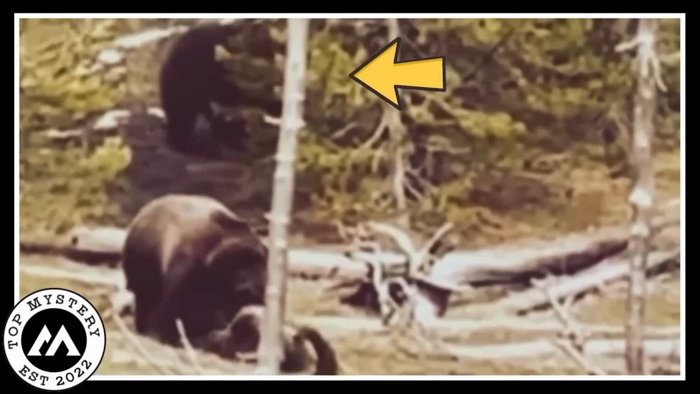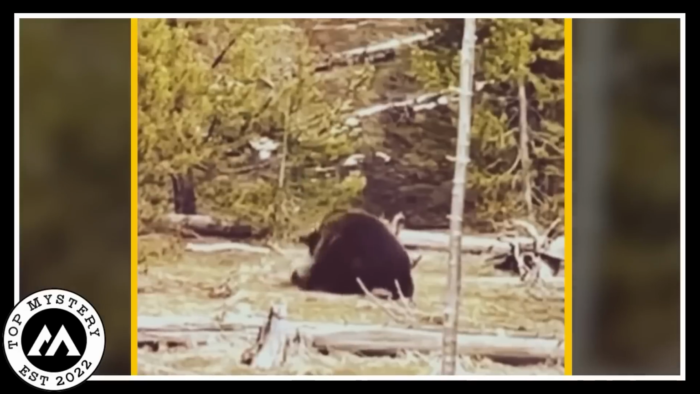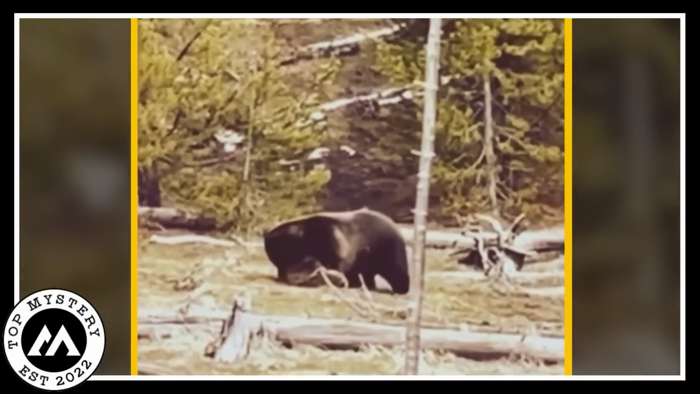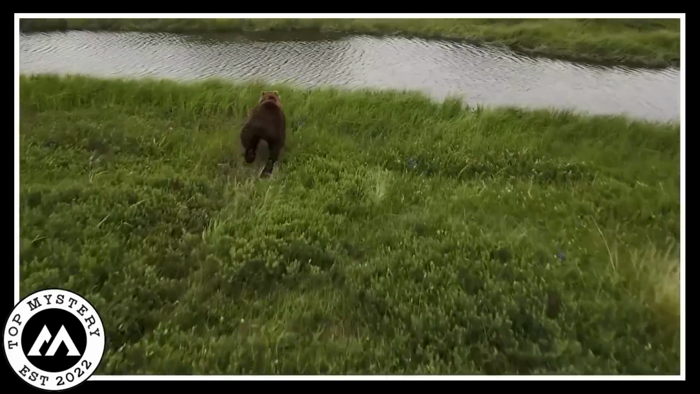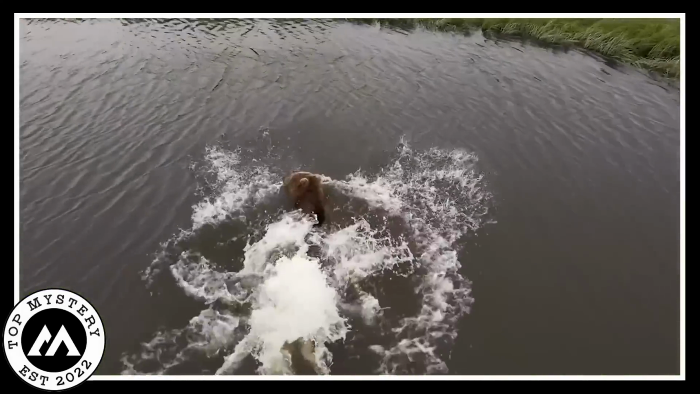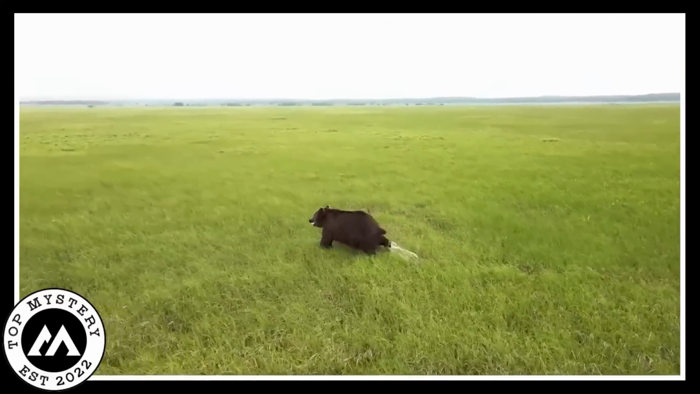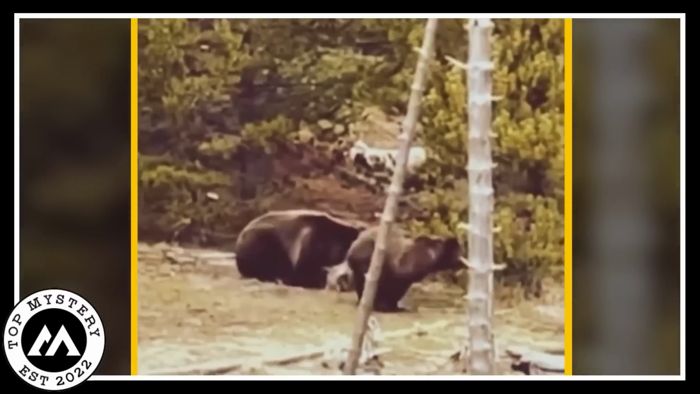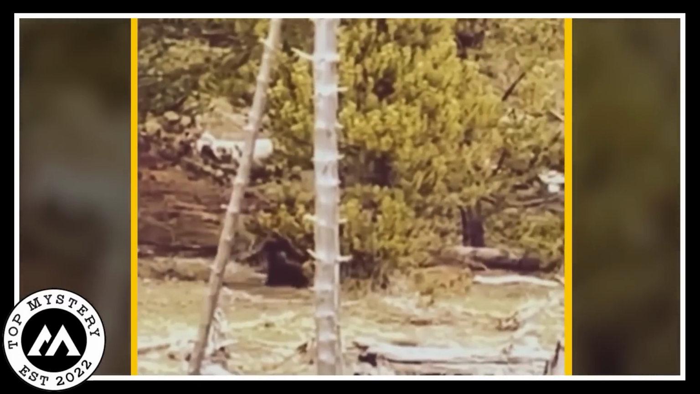But what's equally intriguing is the appearance of a third bear, watching the conflict from a distance. Whether a member of the same bear community or simply a bystander, the spectator observes the mighty power play with keen interest. It's a stark reminder of the circle of life, where harsh natural forces and survival instincts collide with brutal force and leave us unsettled. Coming onto that territory. Oh no. Oh, he's going.